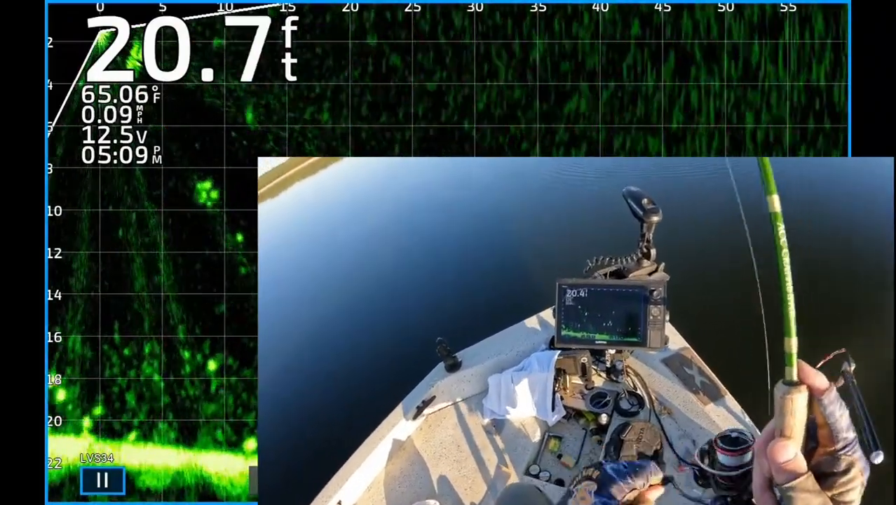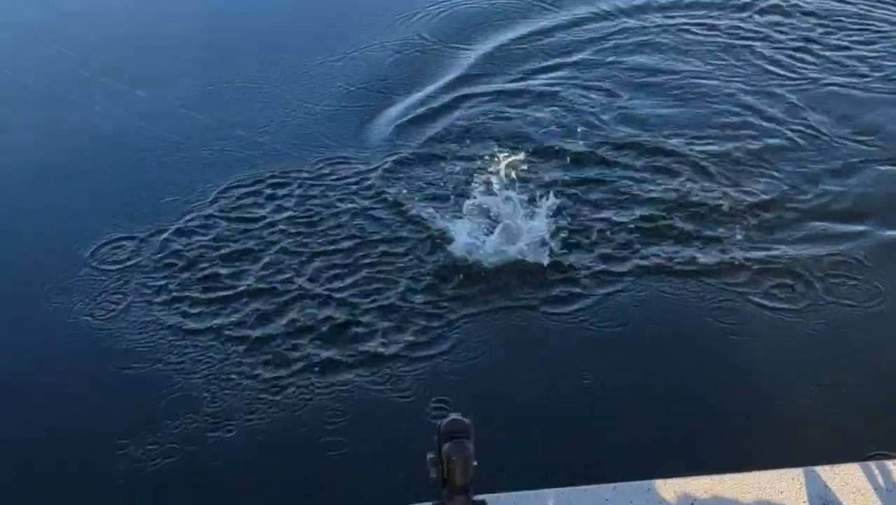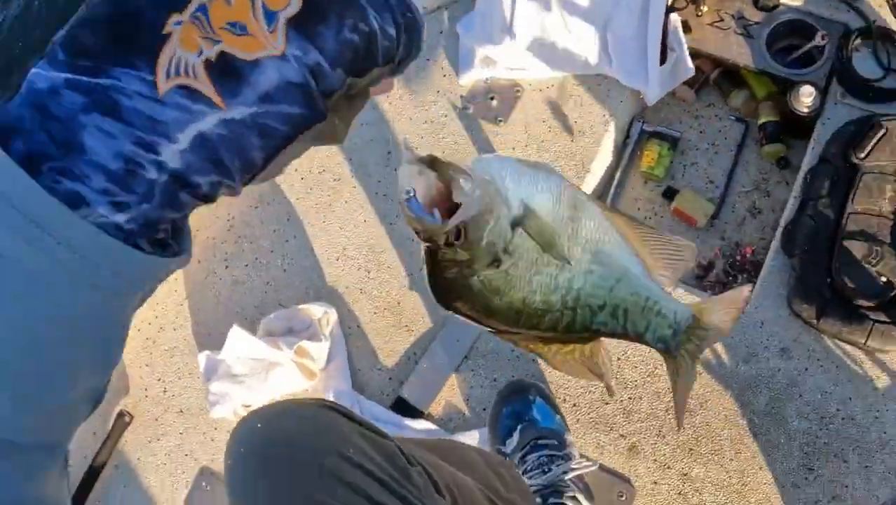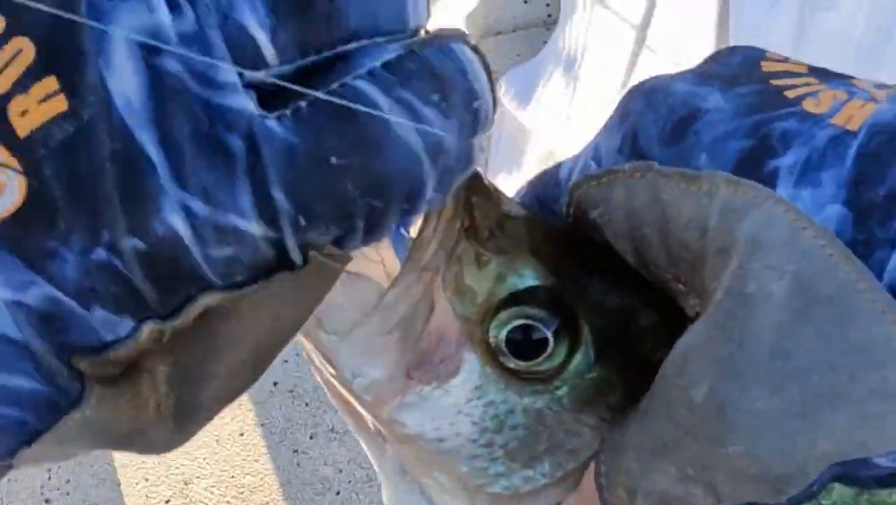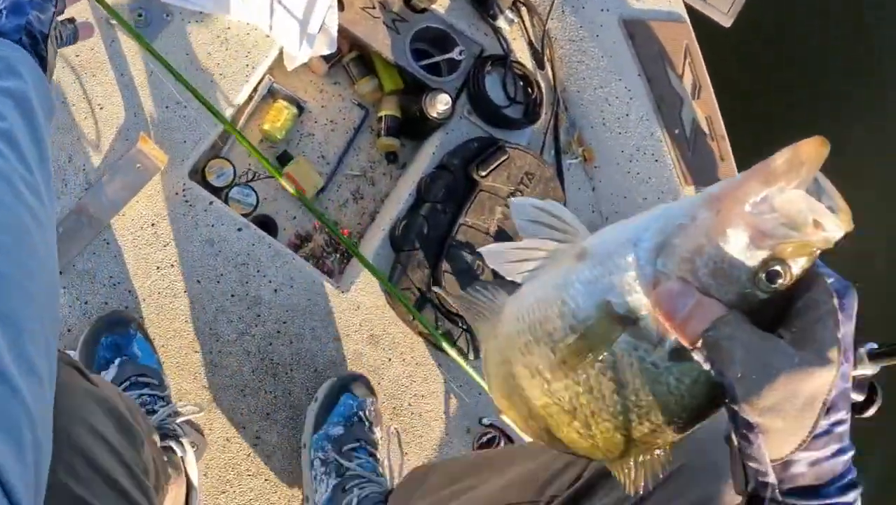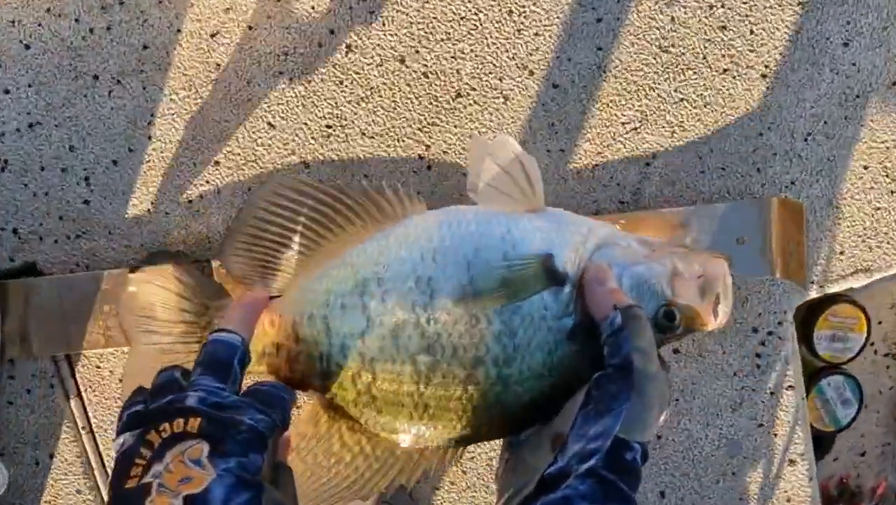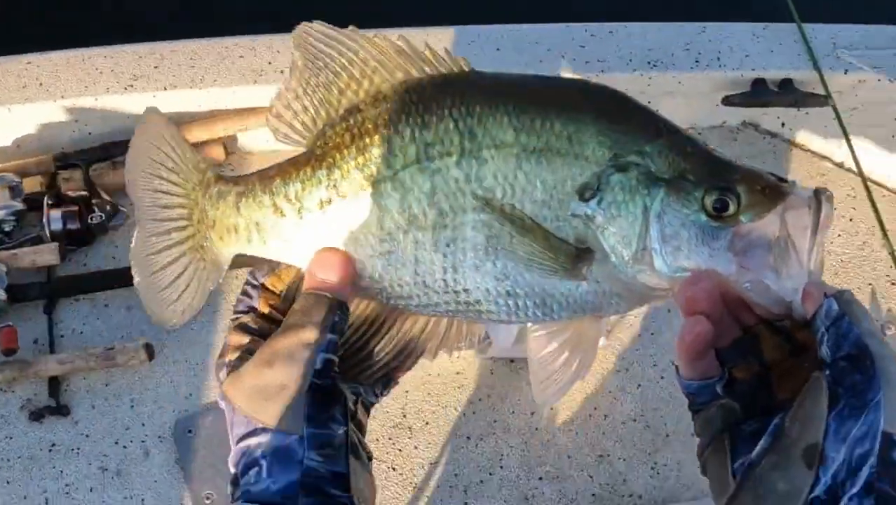There's one. 509. Yes, he ate it. White crappie. That's a good one too. Goodness gracious, barely boat flipped that sucker. Good. Look at the size of this toad. My goodness. 12, 13, 14 and a half inches. 14 and a half inches.